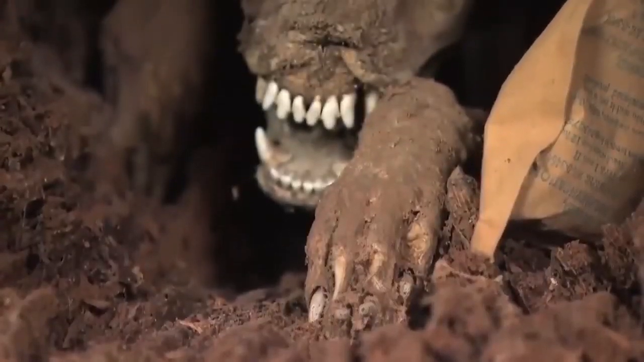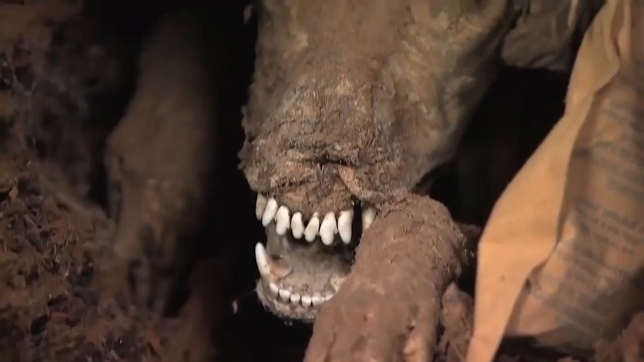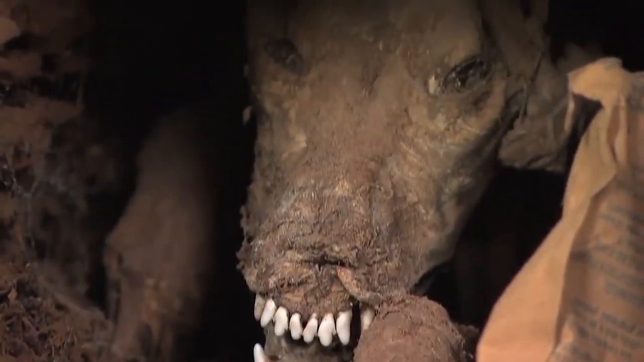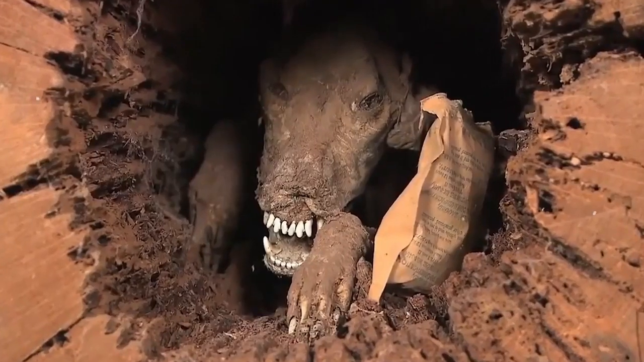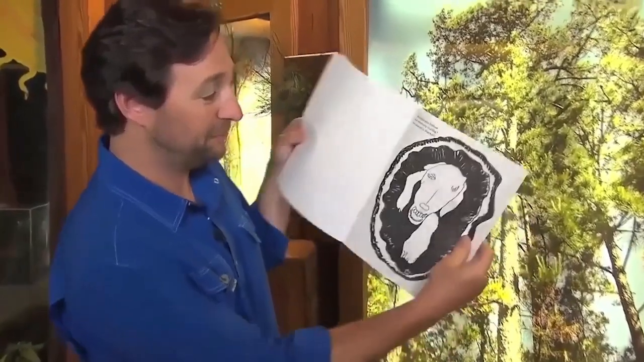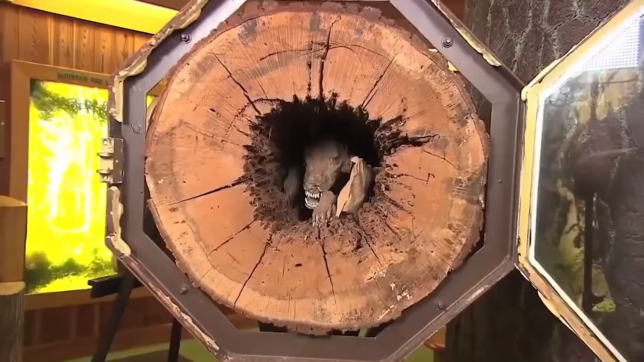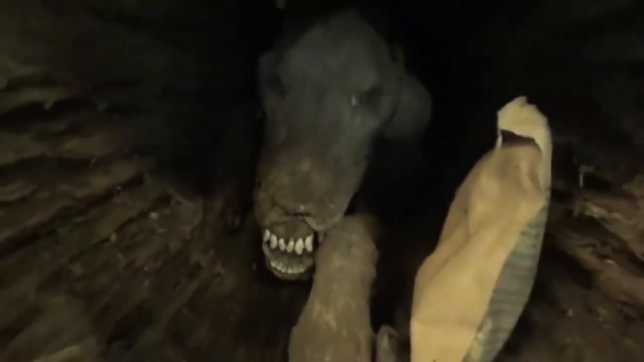Trapped inside a hollow tree trunk, shielded from predators, insects, and every element, this hound dog was preserved by nature itself. The mystery remains as to what might have happened to the dog, but there are theories about it, saying the dog might have somehow gotten stuck and then died as a permanent part of the oak tree. Doesn't it look creepily wonderful?